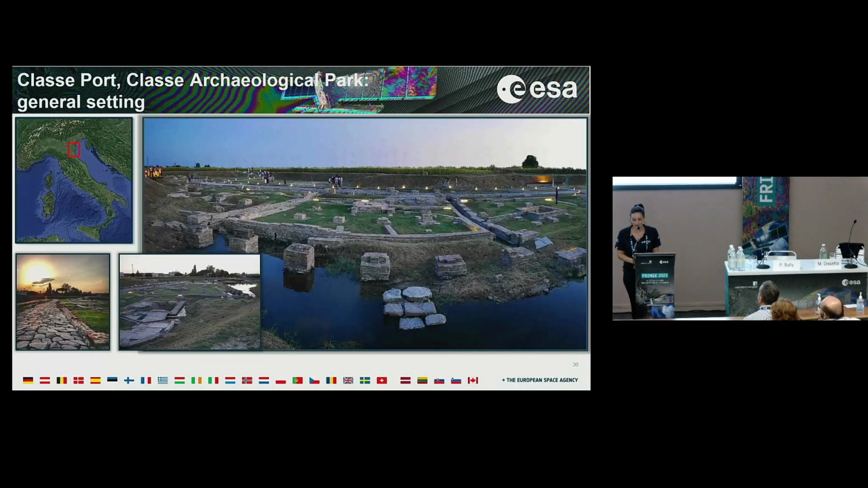This is the second case study, which is represented by the port of Classe near the city of Ravenna. This is an ancient Roman port that was built to defend all the northern and eastern part of the Adriatic Sea. But unfortunately, due to the subsidence phenomena affecting this area back then, this area became very soon marshy, and so the port became unusable.